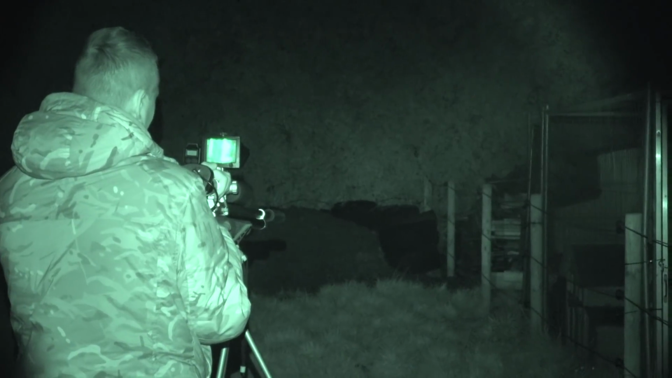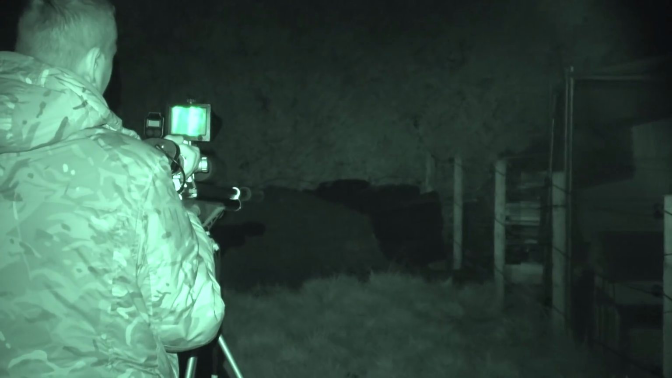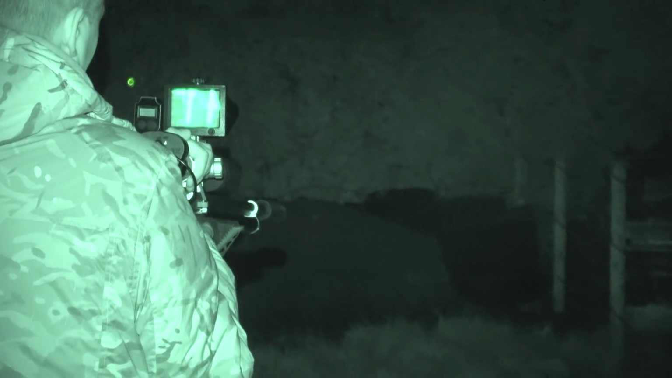I felt a little bit guilty at first, so I invited Mark to come and stand around this side so that he could have a bit of a thrash in this wood pile as well. It seemed to be the hive of activity and where they were setting up home.